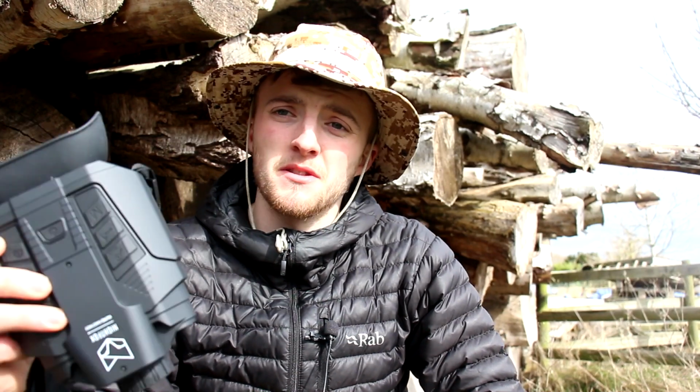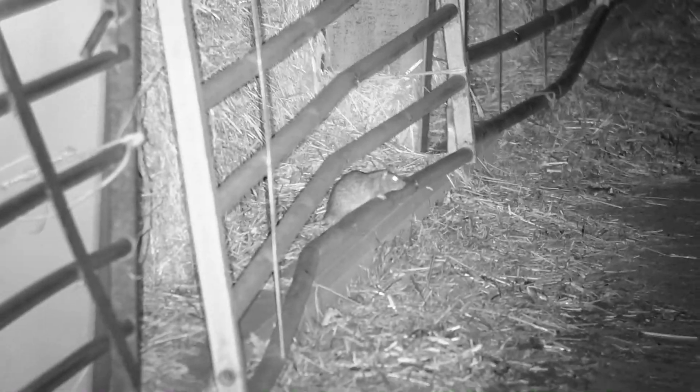So what I'm going to do now is jump straight into the footage of what I got when I was out pest controlling for rats, and tell you a little bit about how I found it performed. I start off by doing a little bit of scanning, getting a feel for it, and very quickly I spot this rat quite close. I wasn't sure on the range, so as you can see there, I lase it and it's about 10 or 15 yards, I can't quite remember.